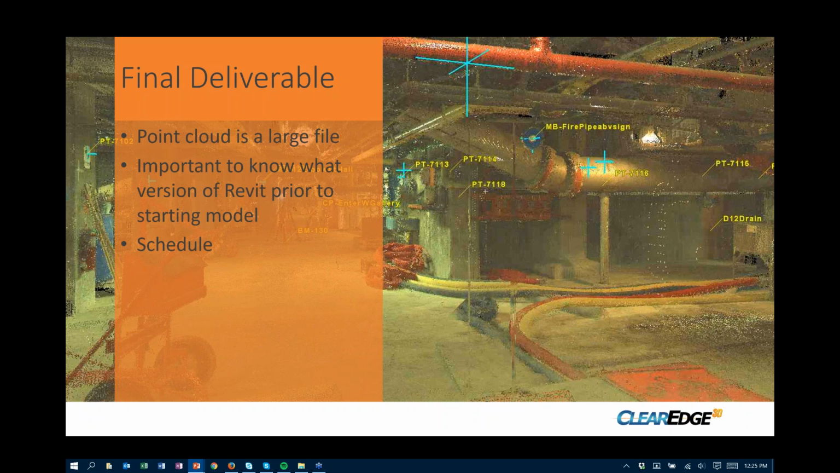Another little tidbit here: it is very important to understand, in this case, our model was being delivered in Revit. It is important to understand in Revit what version they're using. So if they're using 2014, 2015, 2016, and now even 17's out, you want to make sure that it's getting modeled in that version.